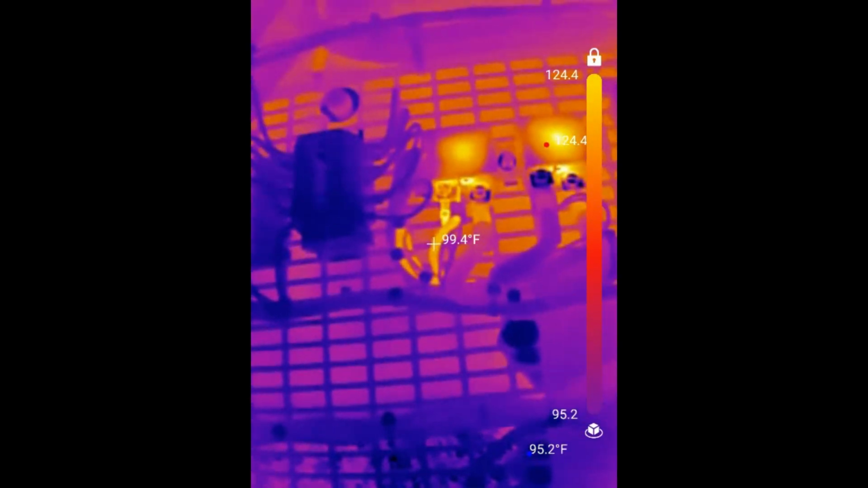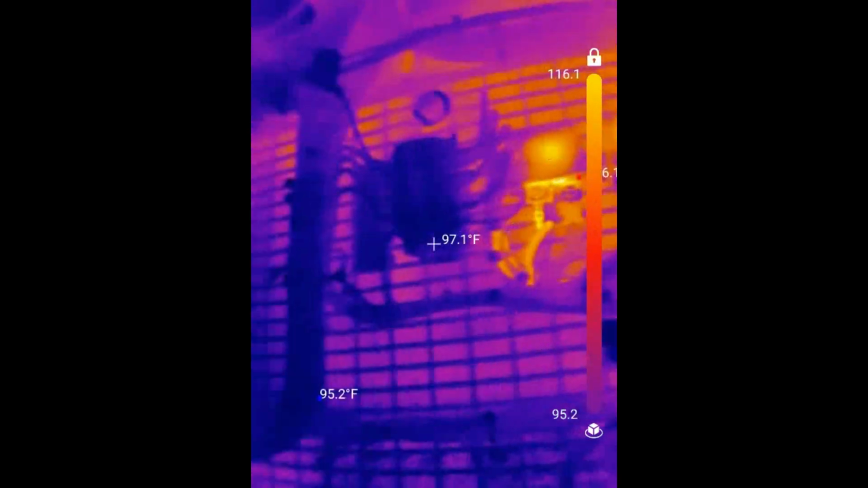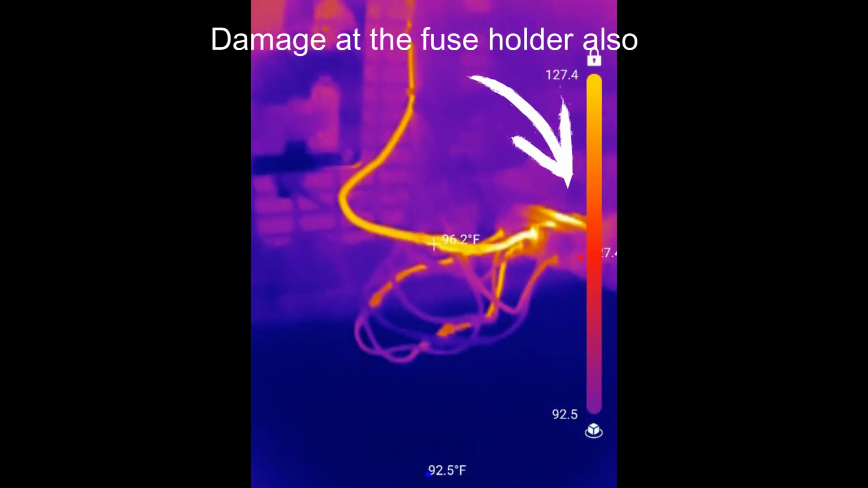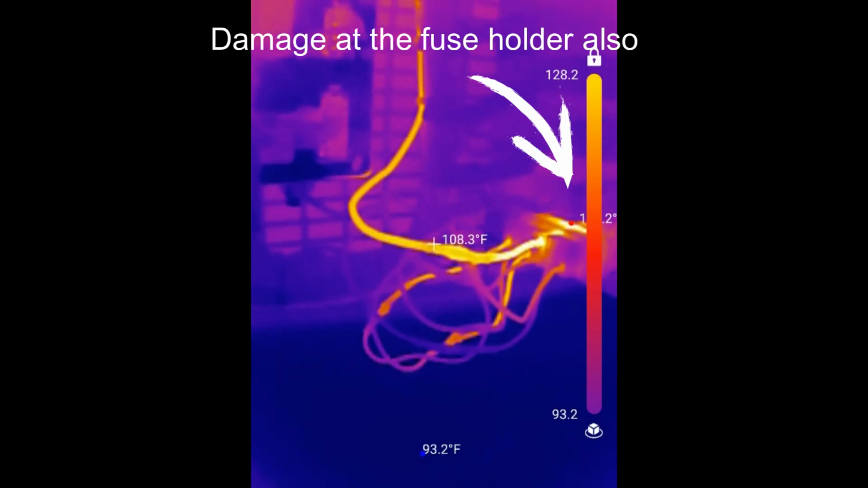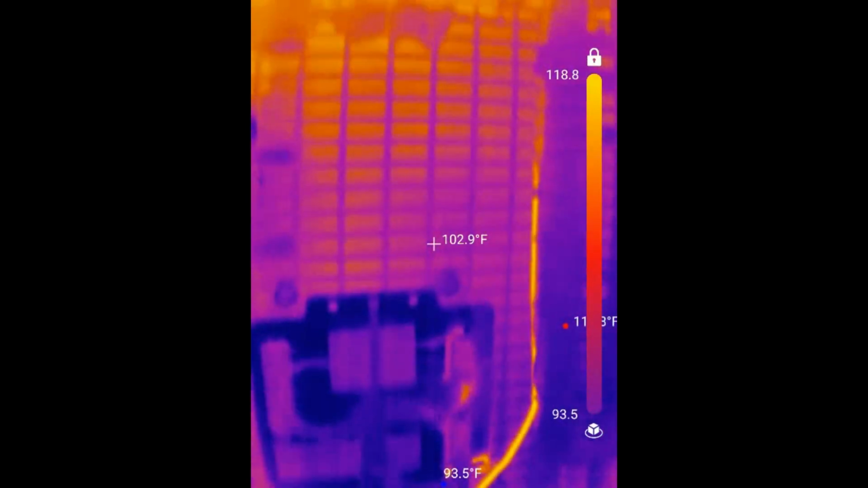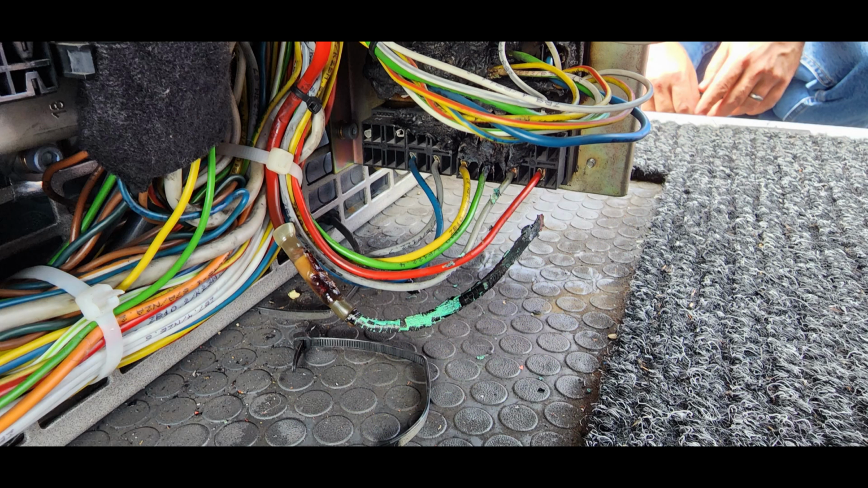Additionally, you can see that relay with the 6mm square wire on the left hand side is also very hot. So just going back, you can see the maximum temperature reading on this chart is almost 130 degrees already. And you can see some points on there right into the relay base, right into the base itself, that are overheated. So this is actually from another bus that had a similar issue in the past that I had an image of, and this is what happens when the circuit is repaired.